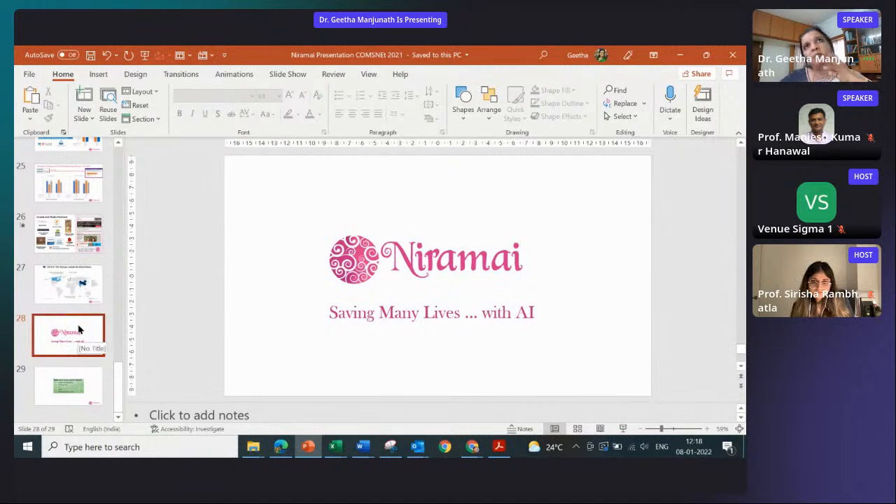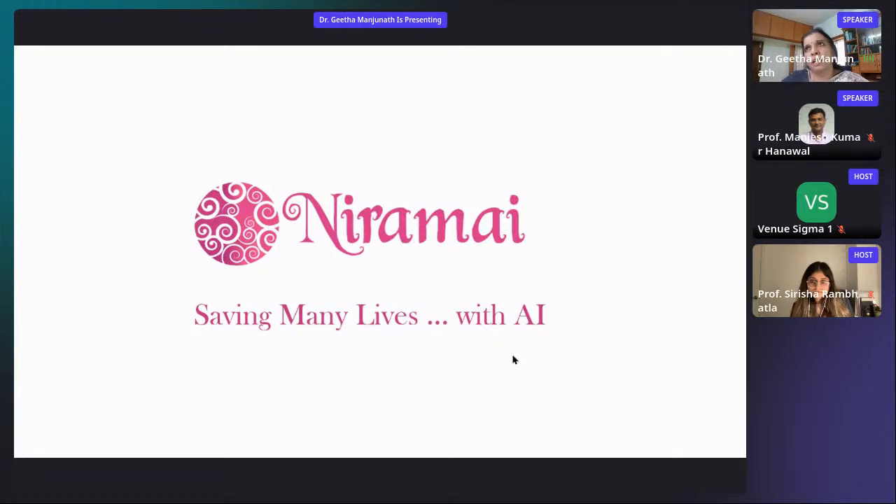Having said that, we also tried similar things in COVID, and my friend and collaborator, Professor Chiranjeev Bhattacharya, has already shared some of the work we did using similar machine learning based analysis to enable early intervention for COVID using chest X-rays, and doing it over just WhatsApp-based images.